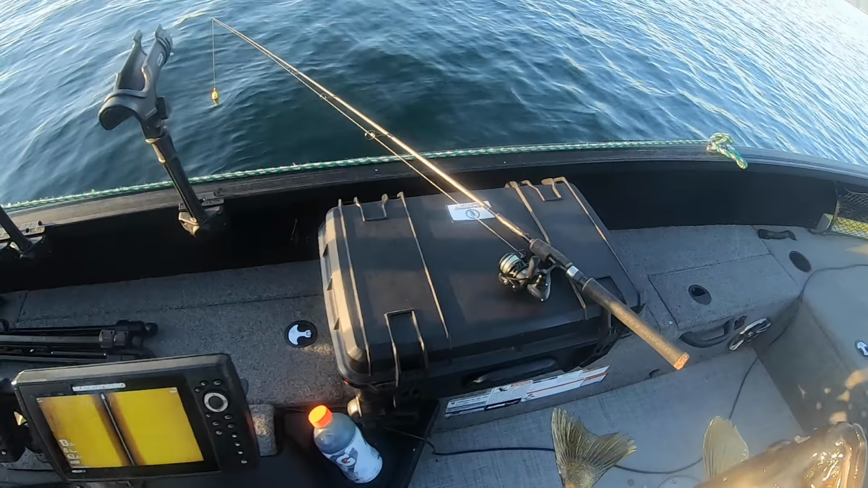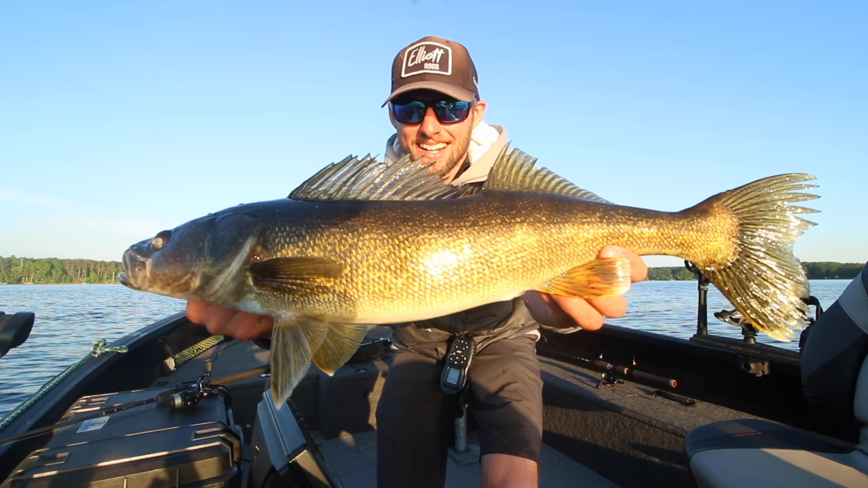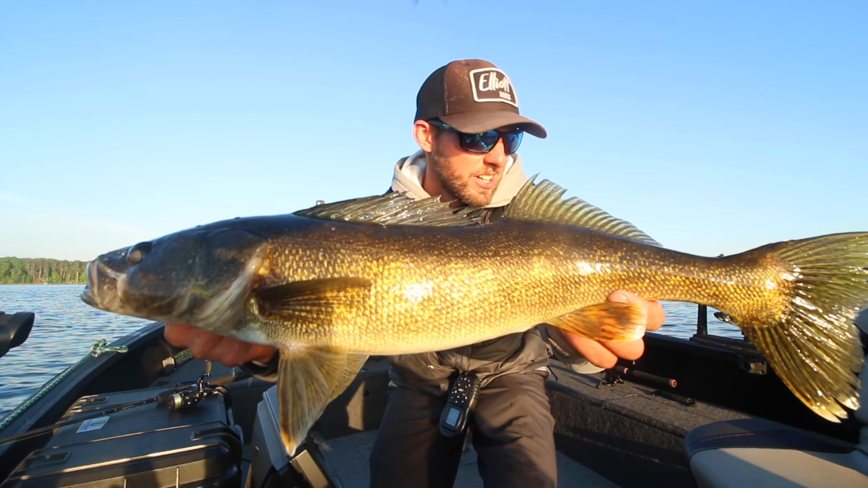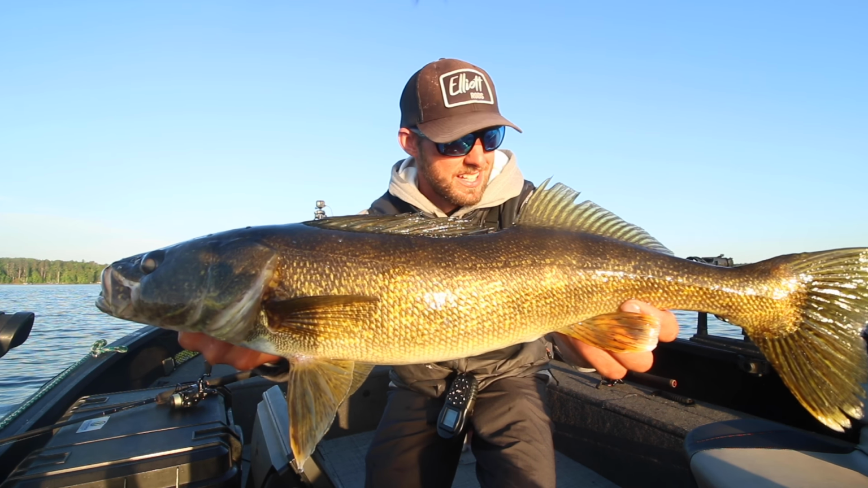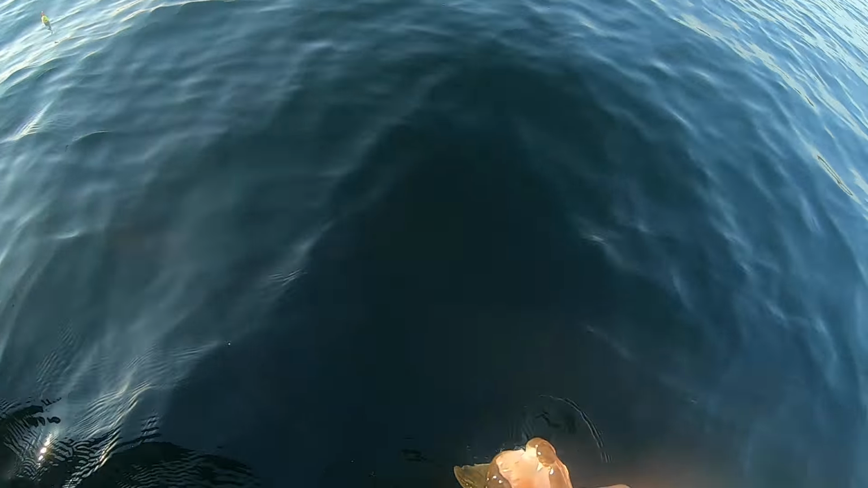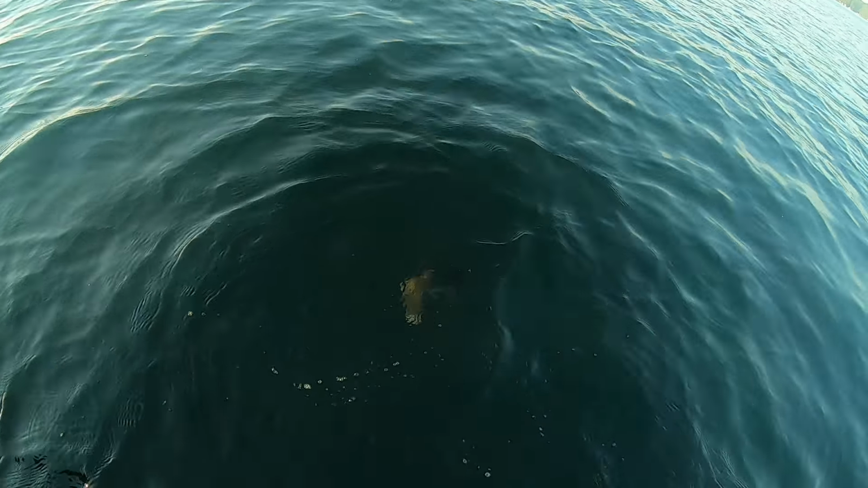We'll give you guys a look with the big camera here. All right, look at that. That is how you want to start the morning right there. Big chunk walleyes up in the weeds. Learn what you're looking at, learn how they're setting up, and you catch fish like that. Let's repeat that several more times. See you later, dude. Let's do that again.